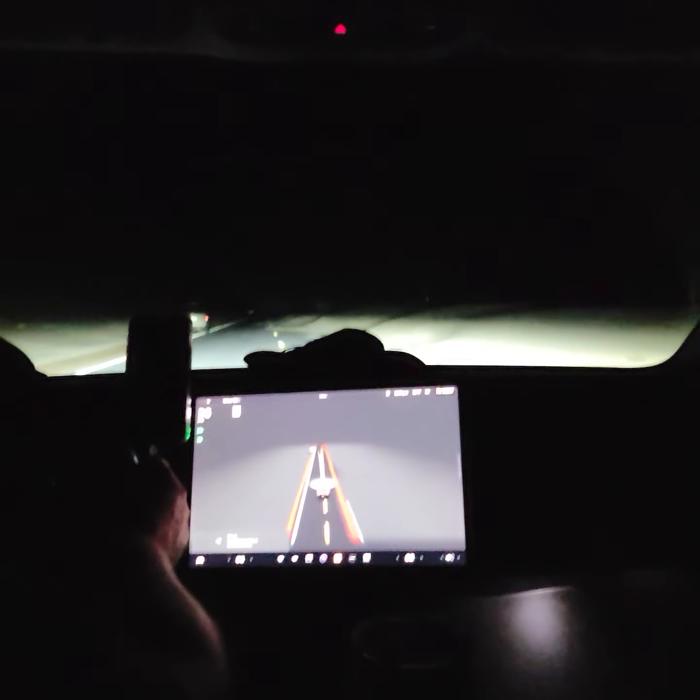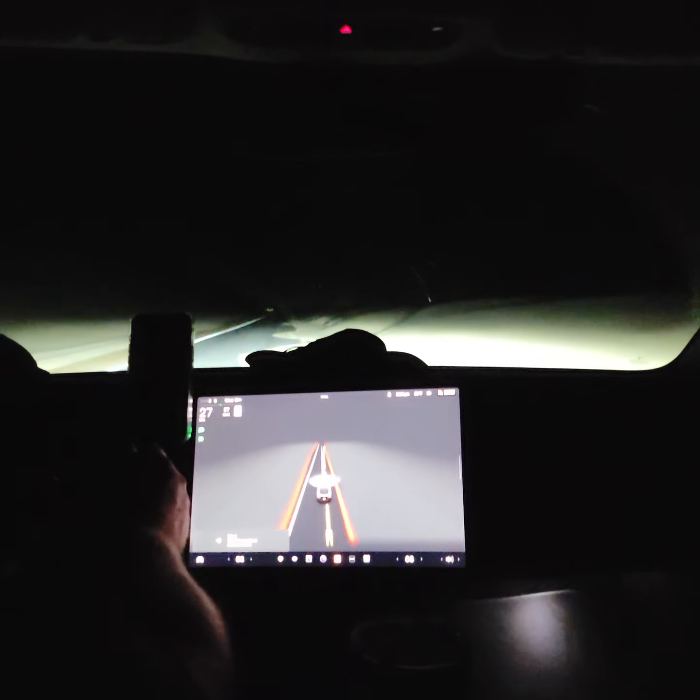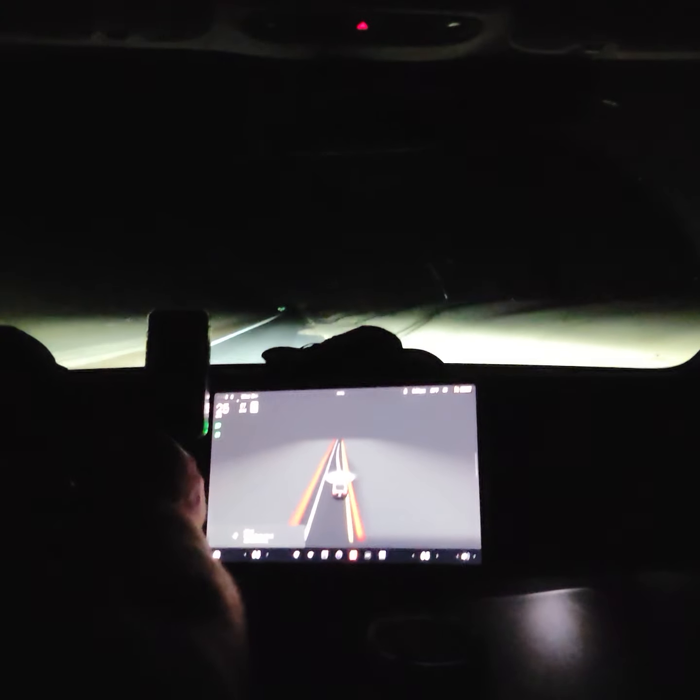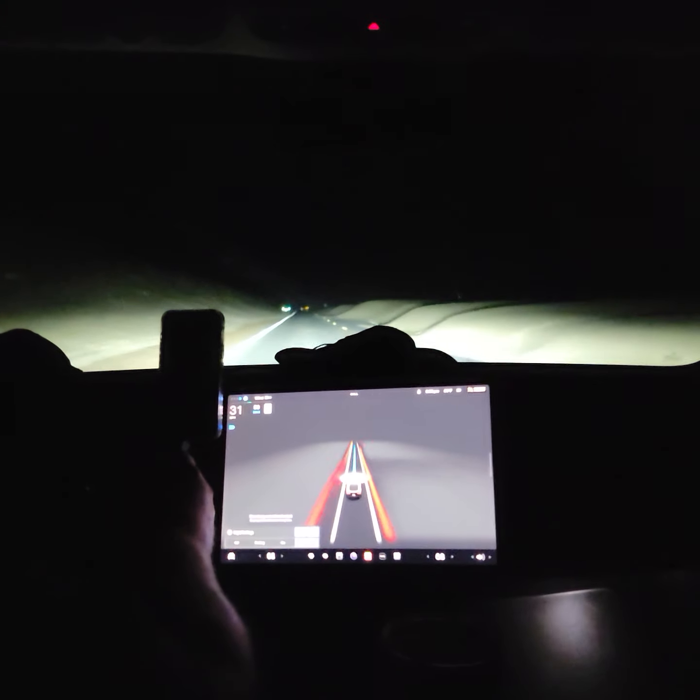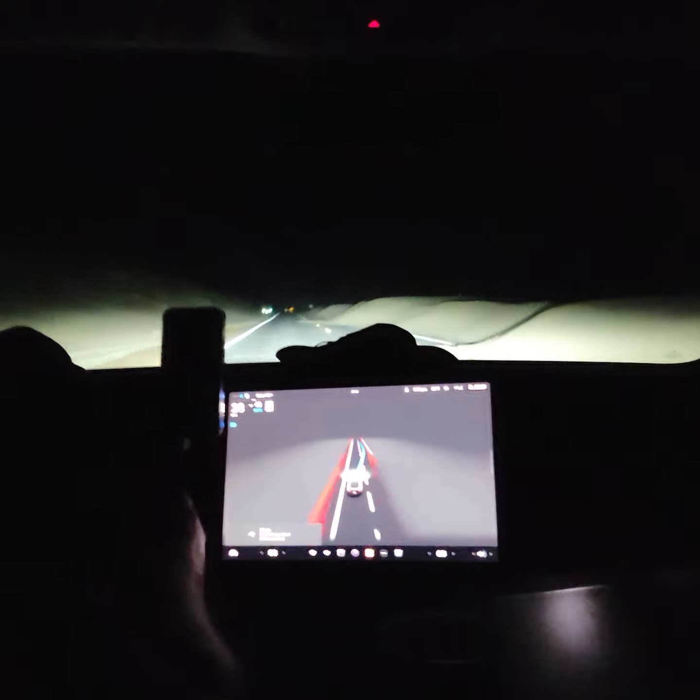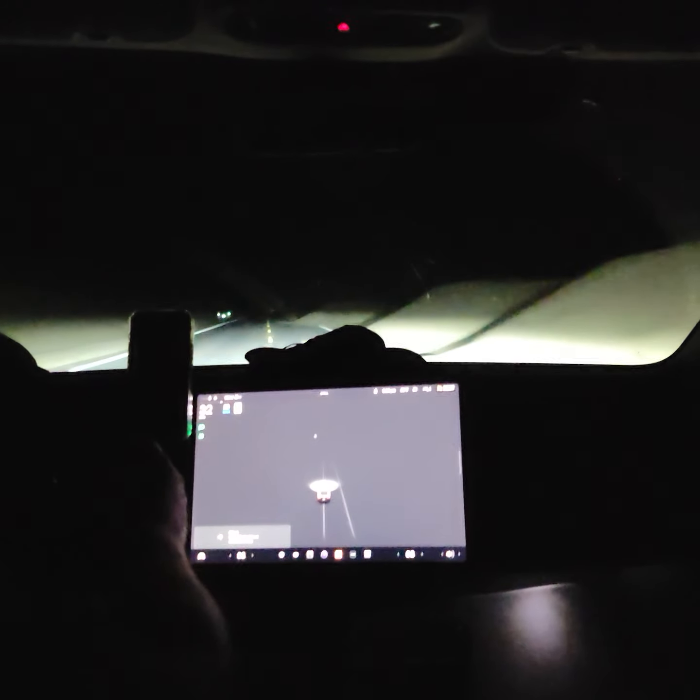Okay, I'm disengaging because it wants to go totally crazy because of these sand dunes. Ooh. Yeah, it wants to really jerk into those dunes. It needs to look further ahead.